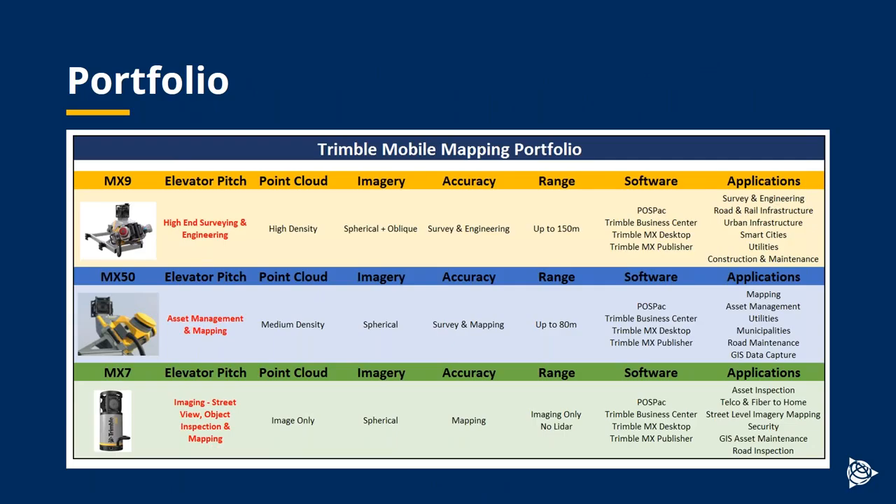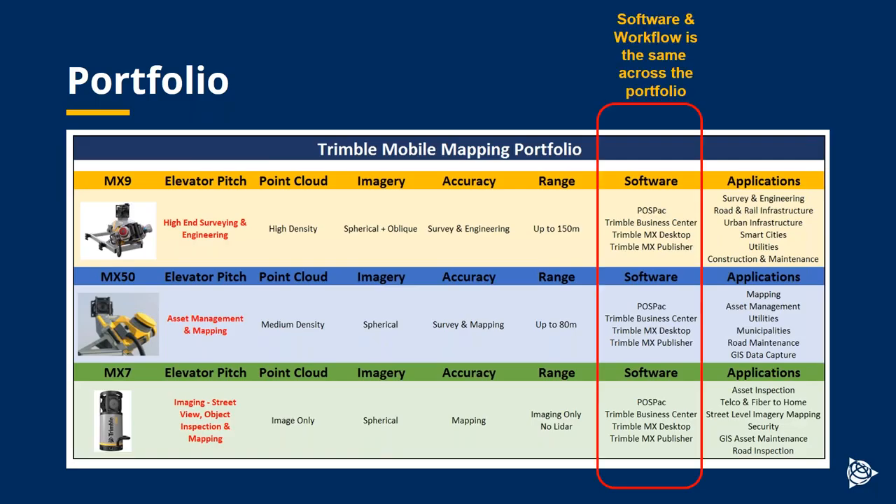So another view of our portfolio. So at a high level, the MX9 is really focused at high-end surveying and engineering applications. The MX50, asset management and mapping applications, and the MX7 at imaging only, kind of street view, object inspection kind of applications. I want to highlight to you the right-hand side of this table, and if you look